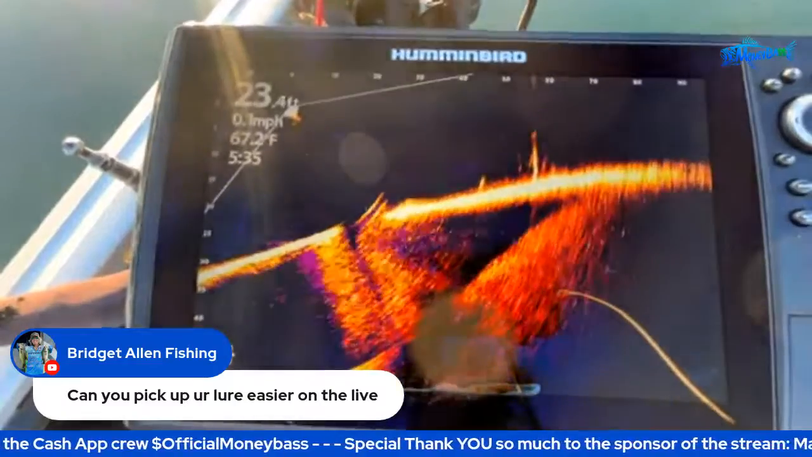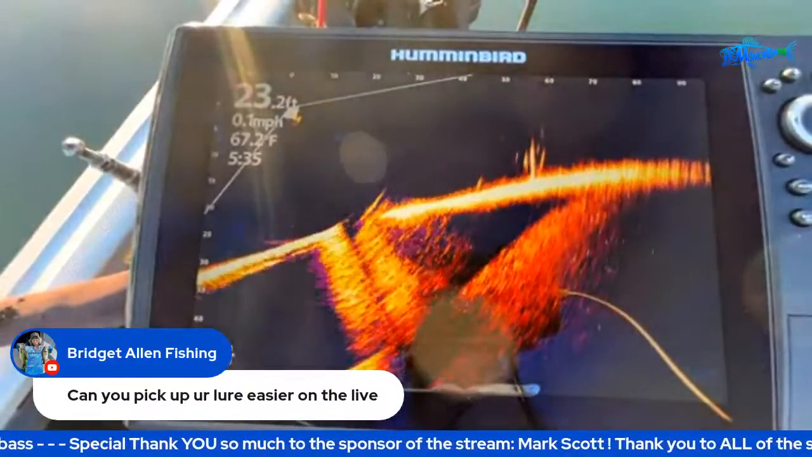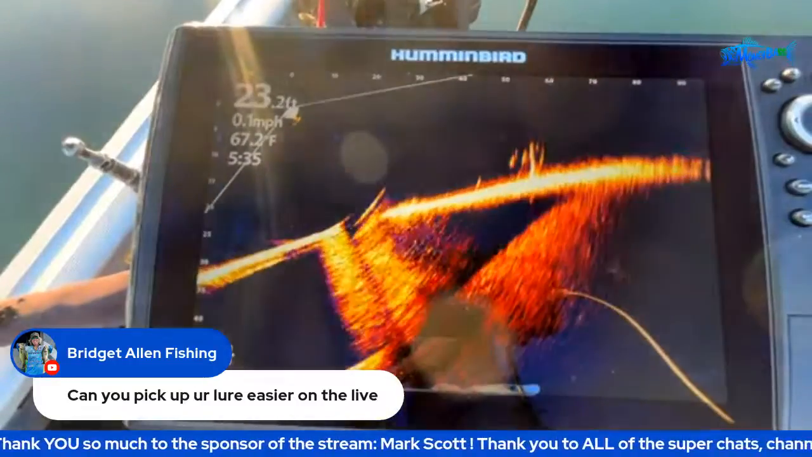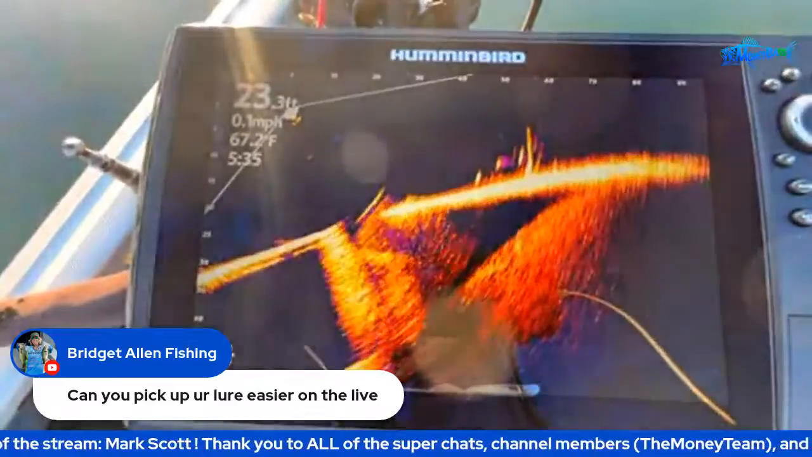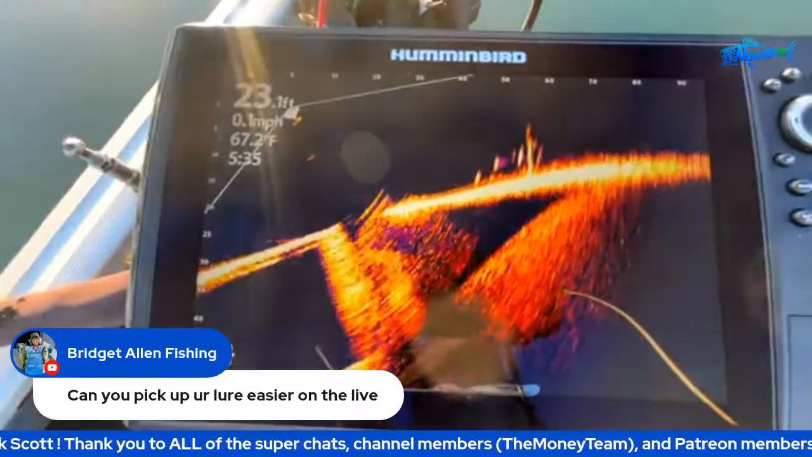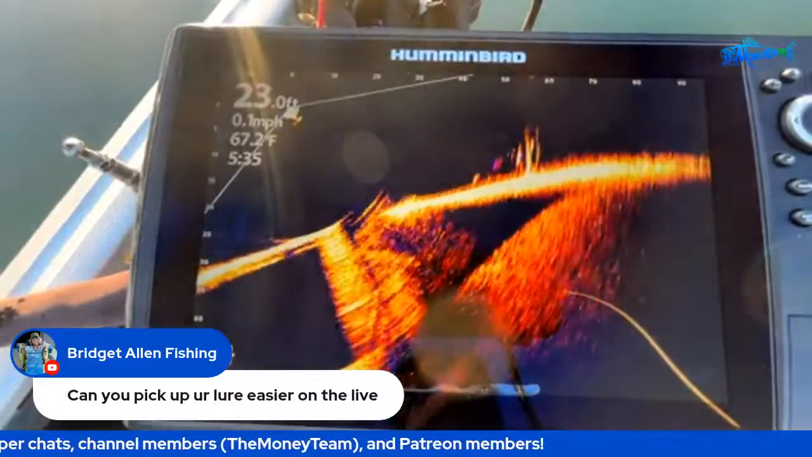Again, I have not gone in and made the adjustment on the settings as precise as I eventually will want them to be. Okay, take a look at that, guys. Can you see all those fish coming out of that cover? They're coming down there to that shaky head. Whether they're going to hit it or not is a completely different story.